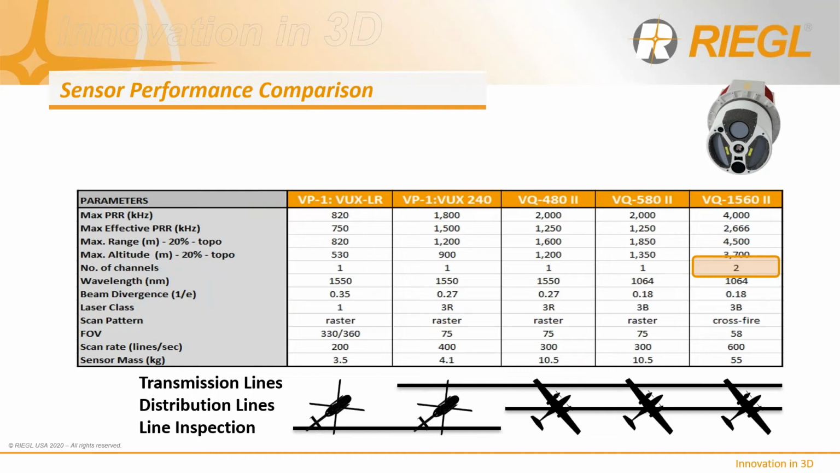The VQ1560 is RIEGL's flagship product and represents a hybrid LiDAR and high-resolution imaging solution with 2 independent laser channels. It has exceptional long-range performance and is typically flown on larger aircraft at altitude. It is also used for wide area survey applications such as the USGS 3DEP program or statewide collections.